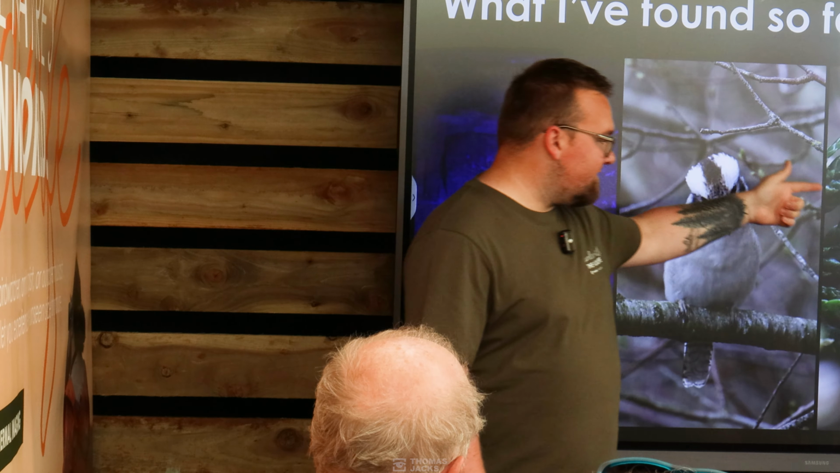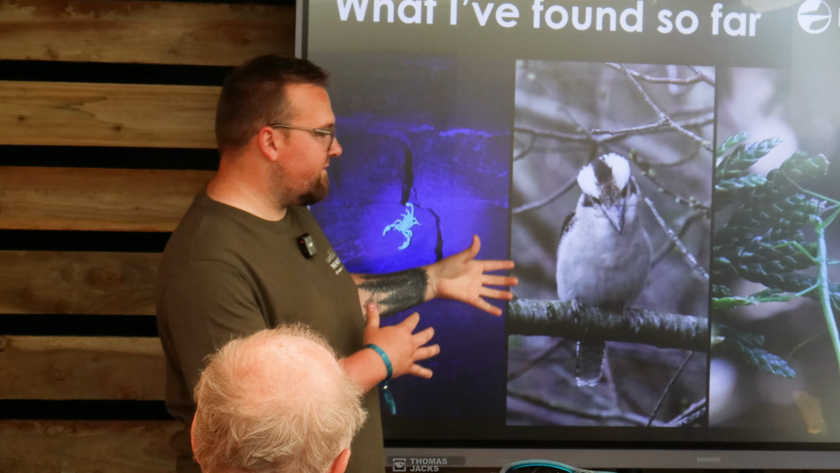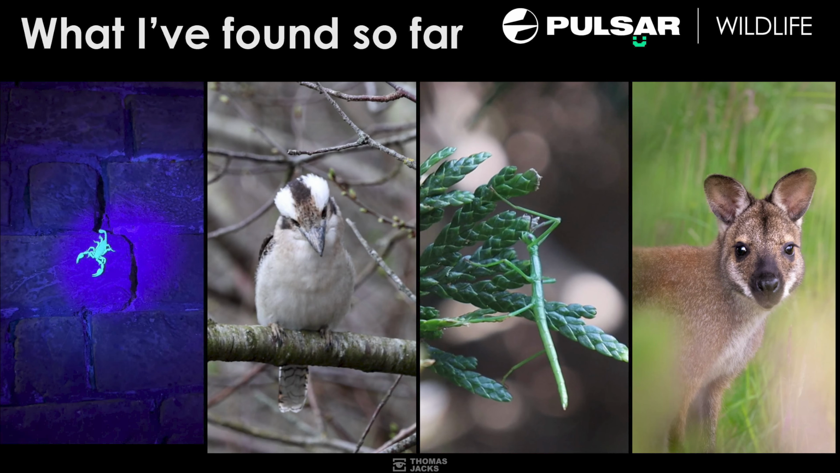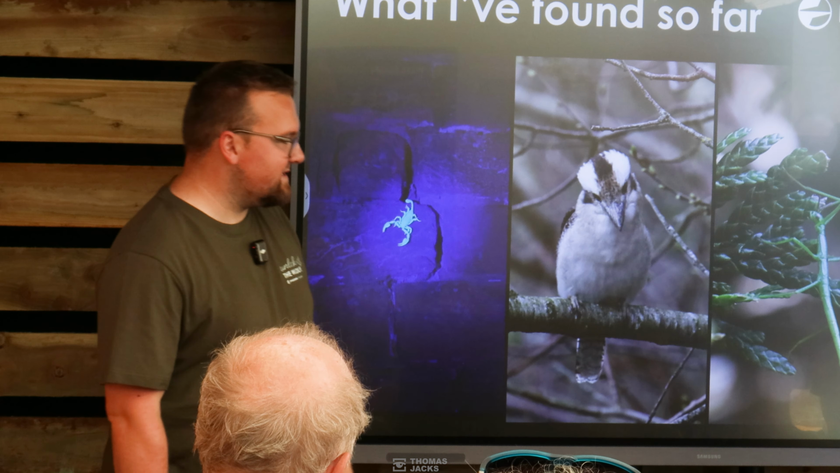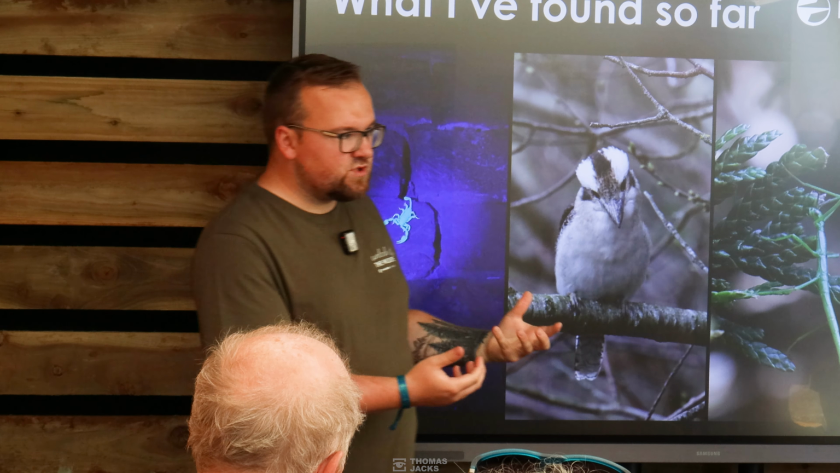And then over here we have stick insects, 3 species of those down on the south coast. That one right there is actually a tiny little prickly stick insect. They've come over on boats from New Zealand. And then we have these over here, which are red-necked wallabies. There's a few feral populations of them dotted about the United Kingdom. That one in particular is from the Midlands, which was quite a nice one for me to see in the summer. So that's the general sort of thing that I do.